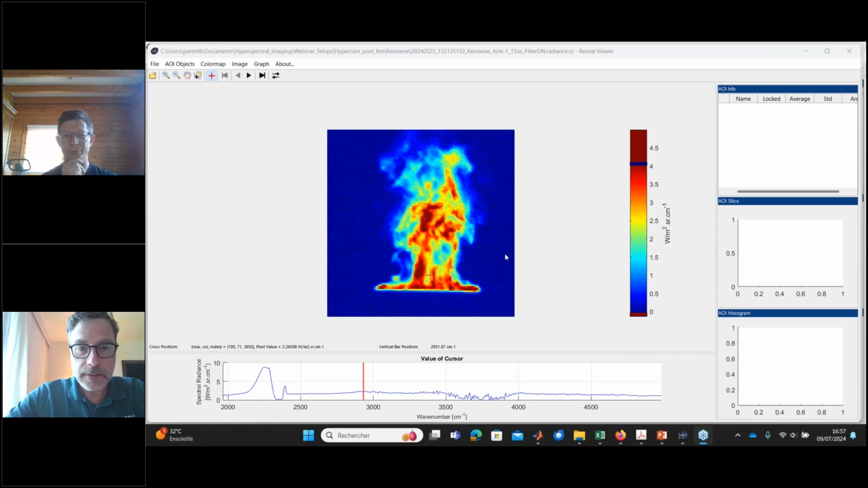Because you brushed over very quickly the fact that you handled the scene change artifacts of the interferogram, but there's a lot of work to handle artifacts, and there's a lot of mathematics involved. So I know it's a lot of work, so I appreciate it. We don't have a lot of time, unfortunately. I want to keep this under an hour, so maybe we can address the two questions that came in right away. If you want, I'll read it to you.